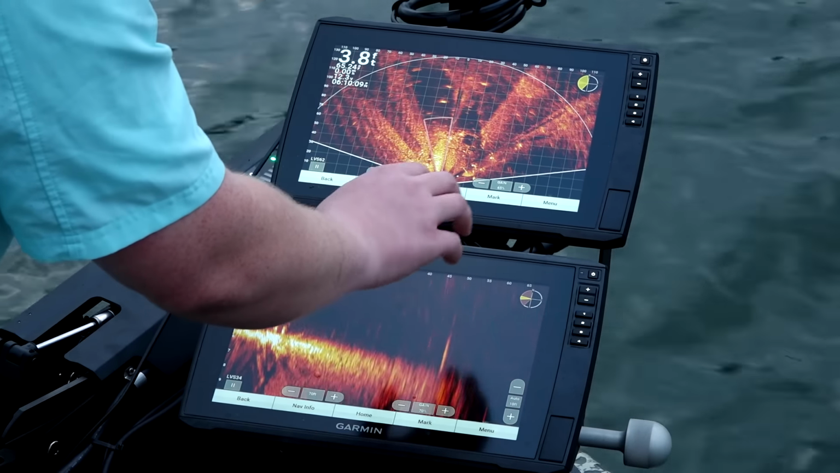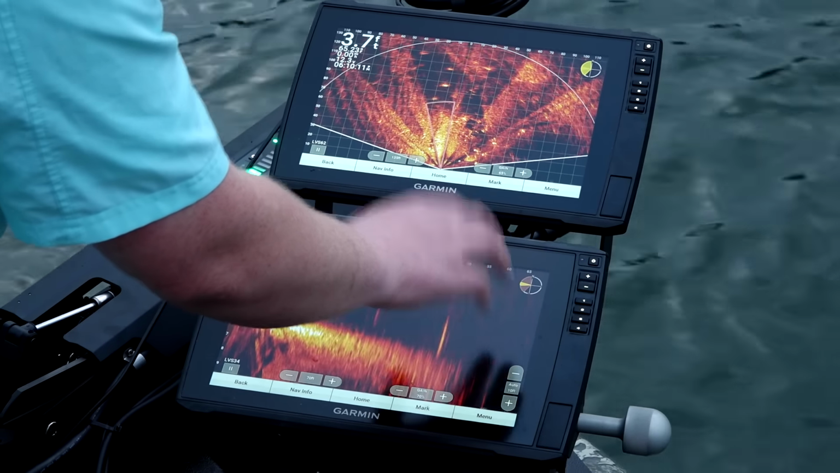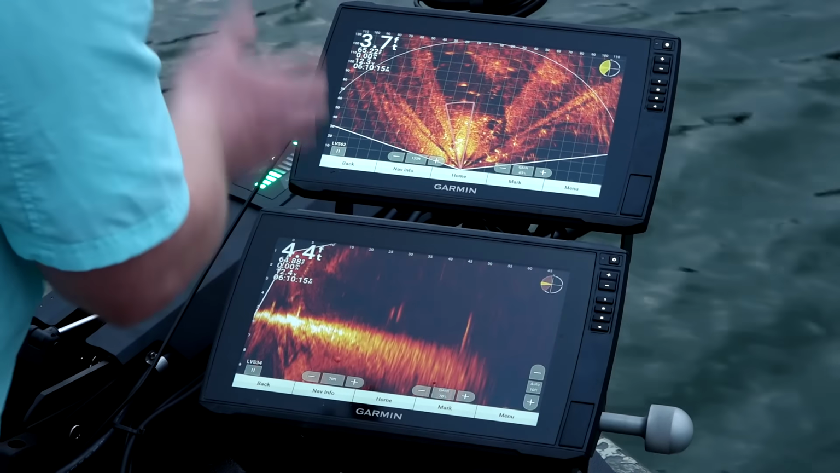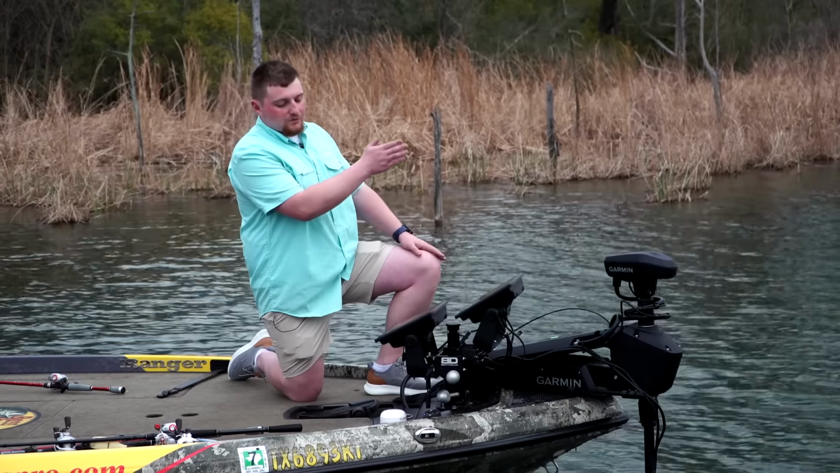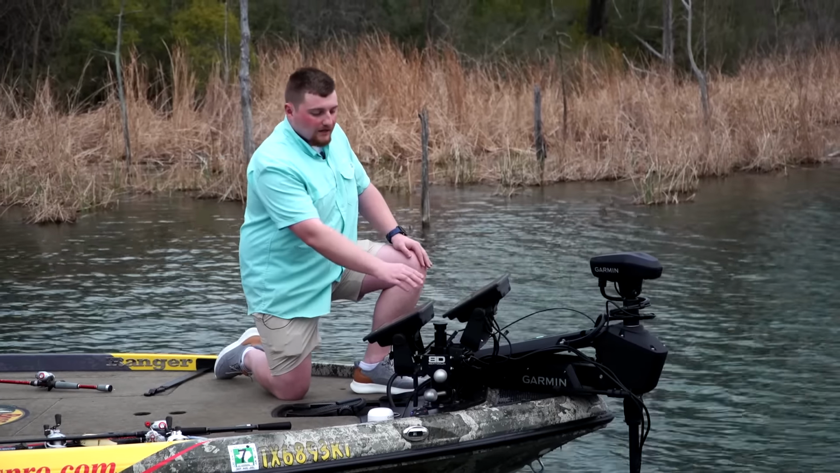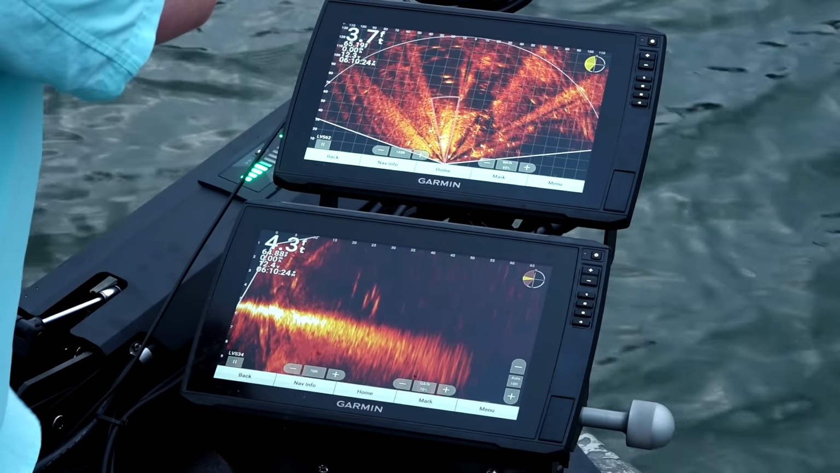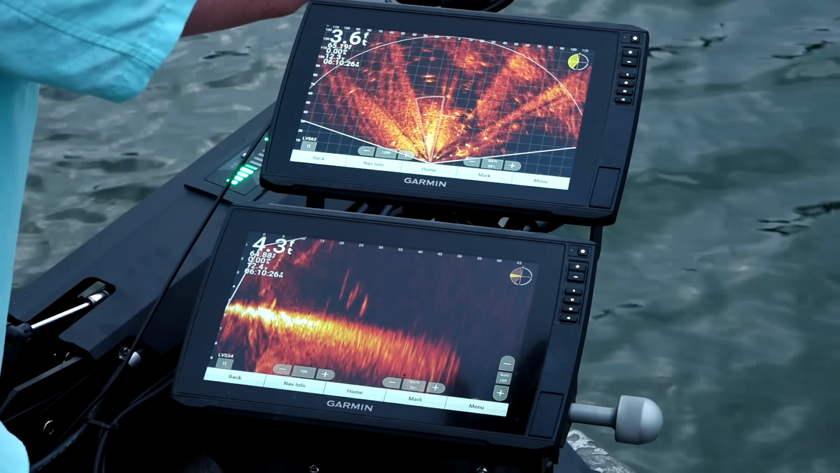Right now I'm going to show you guys the difference in beam icons. On the bottom echo map, which is our 34, you can see the yellow beam icon. It's going to be a narrower cone because we're looking in forward mode. Then on the top echo map, it's also yellow and it's in perspective mode, which is more of a top view of what's out on the water.